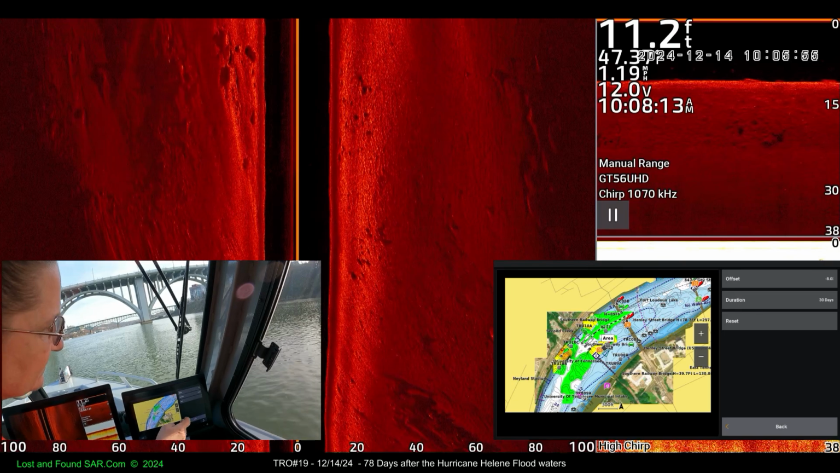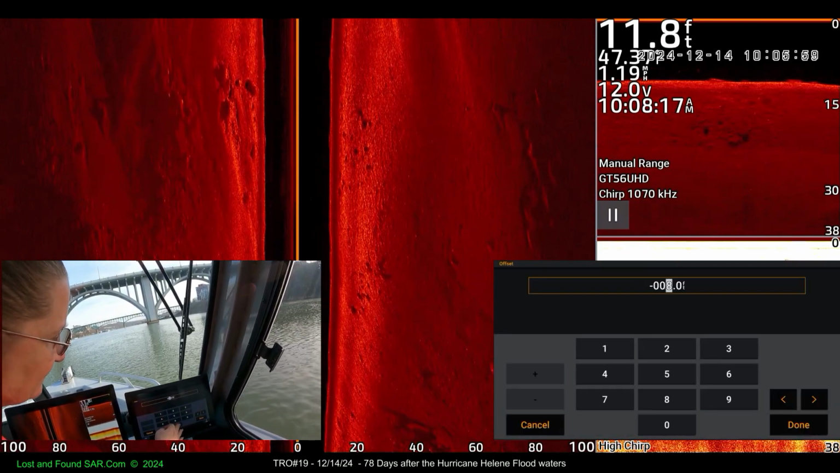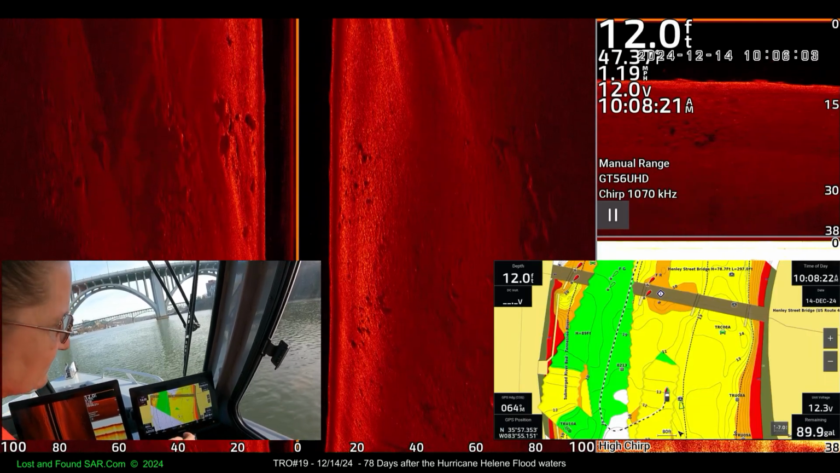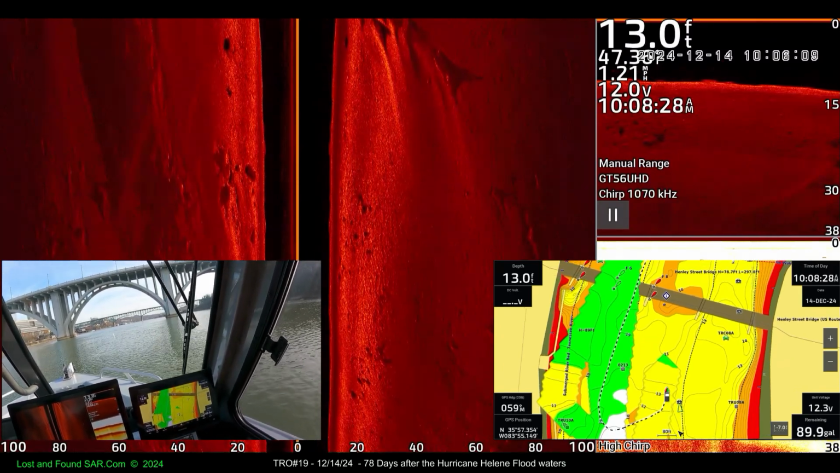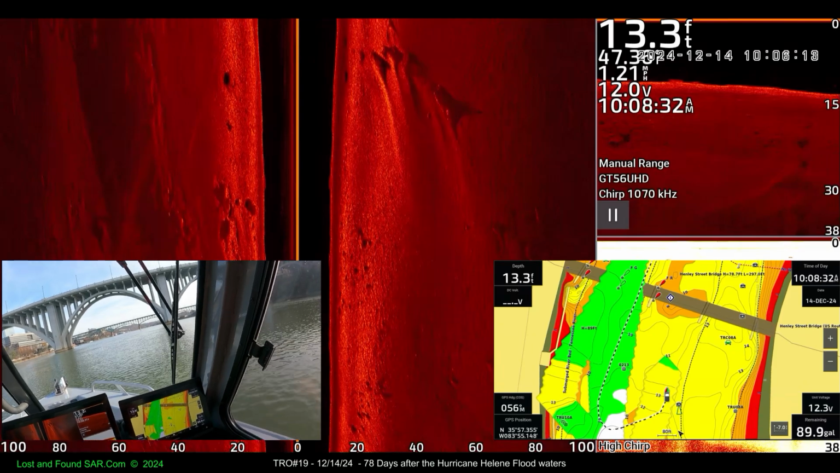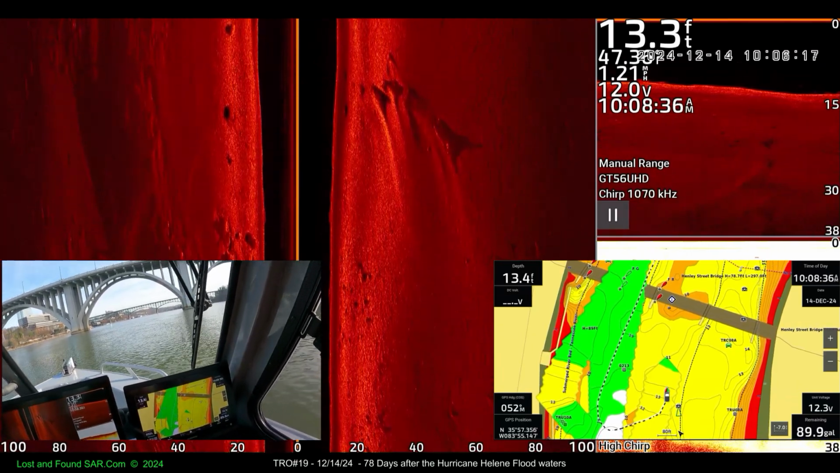It's a lot to go through to get there, isn't it? 7. Okay, so that changed the chart to 13, but we just entered another zone. Yeah. Well, we just left the 13. 12. We're gonna check our 6, make sure we're good.